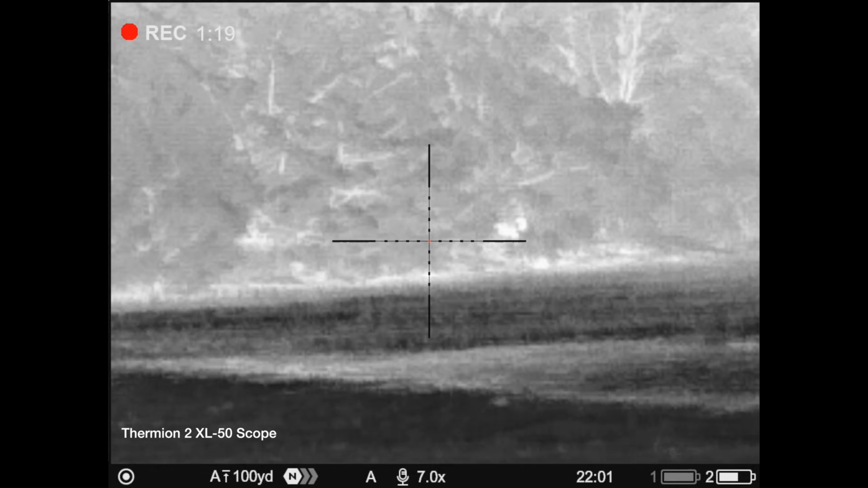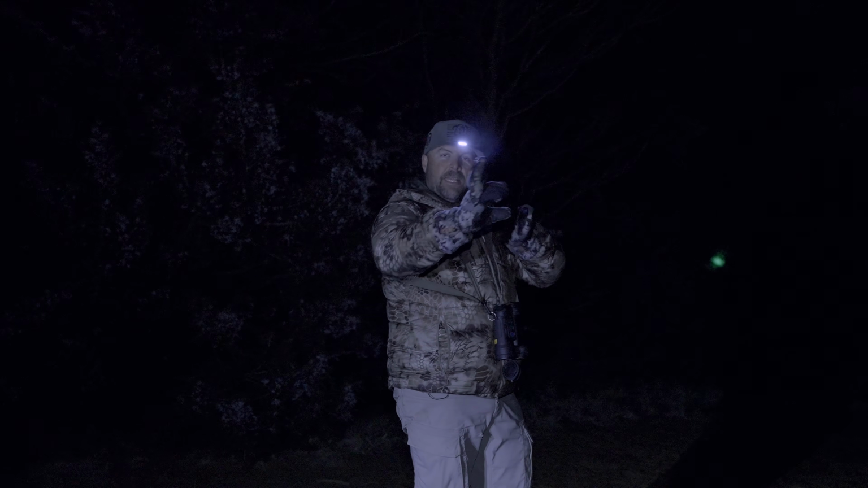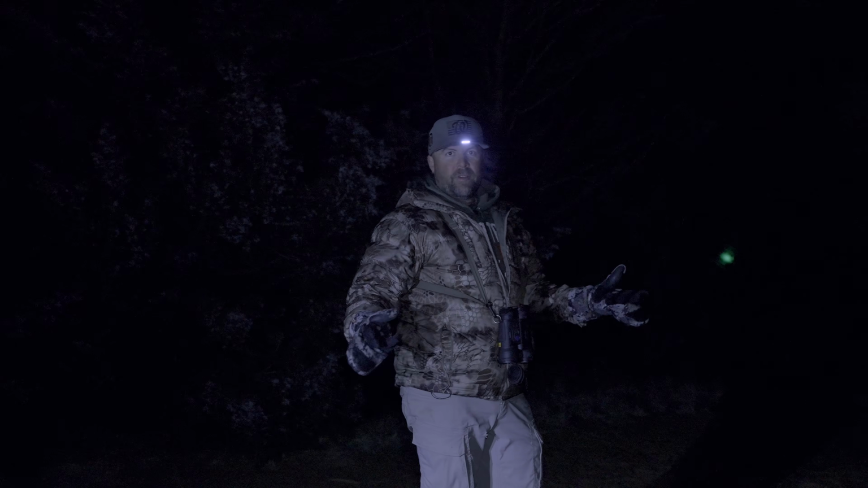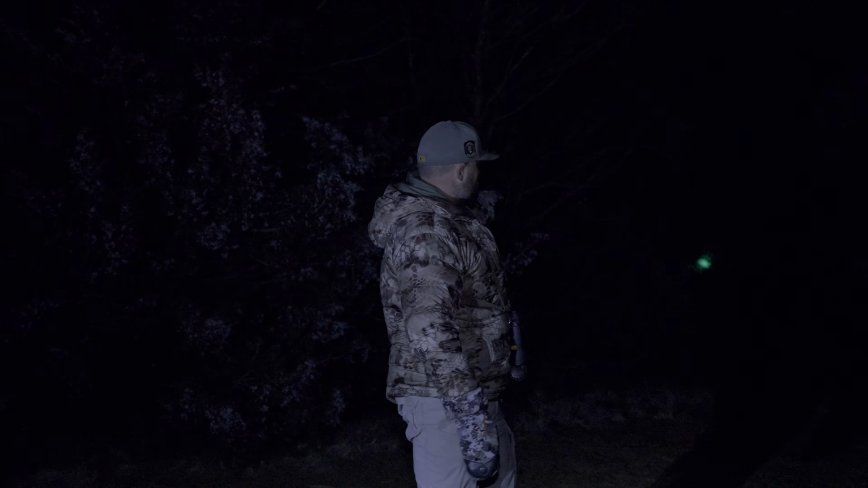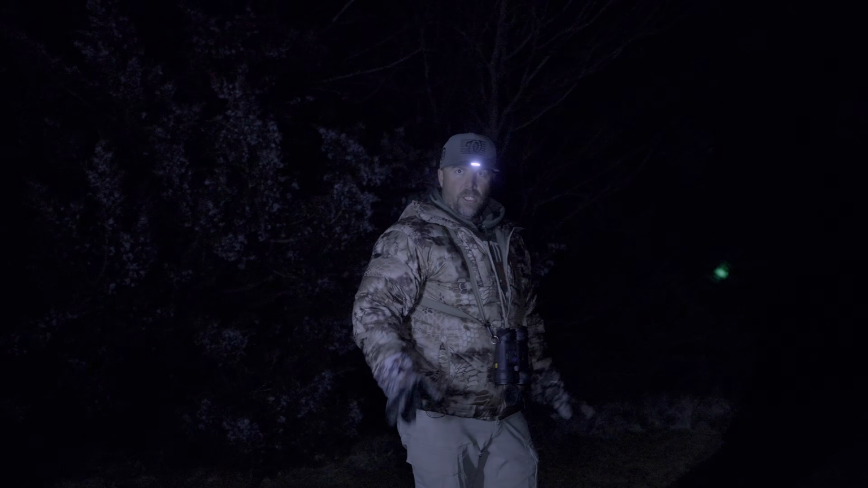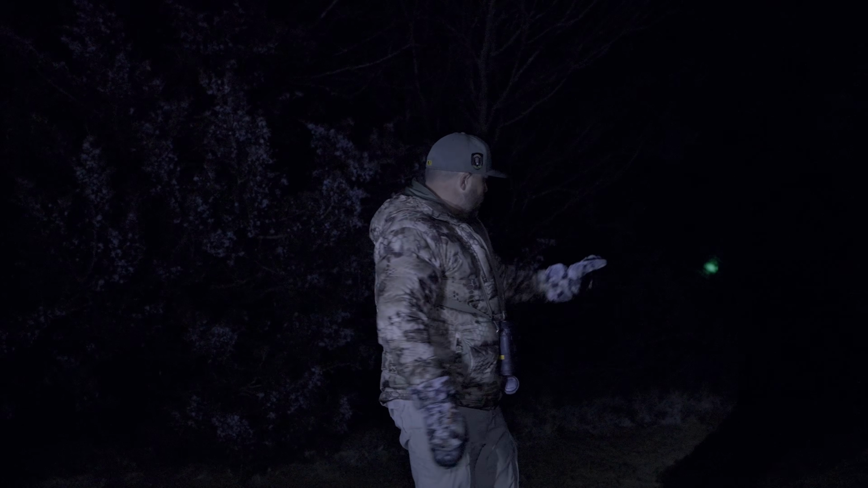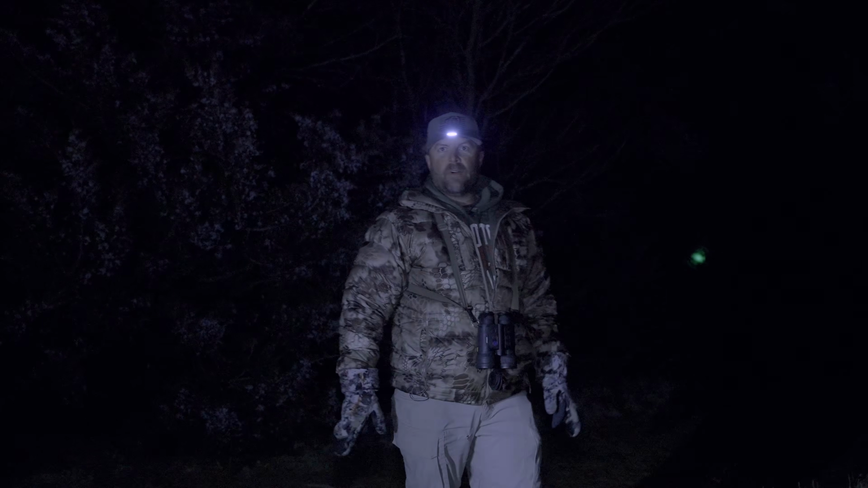Well, just a little tip that helped us find this coyote a little easier. On the side of my AR for night hunting, I have a laser mounted. I use it to help retrieve coyotes. So when this coyote went into this part of the trees, I just shot my laser up here and locked my rifle in place on my tripod and just left it there for the whole stand. When we came up here, we were within about 3 feet of where the blood went into the tree, so it helped us find this coyote a little quicker.